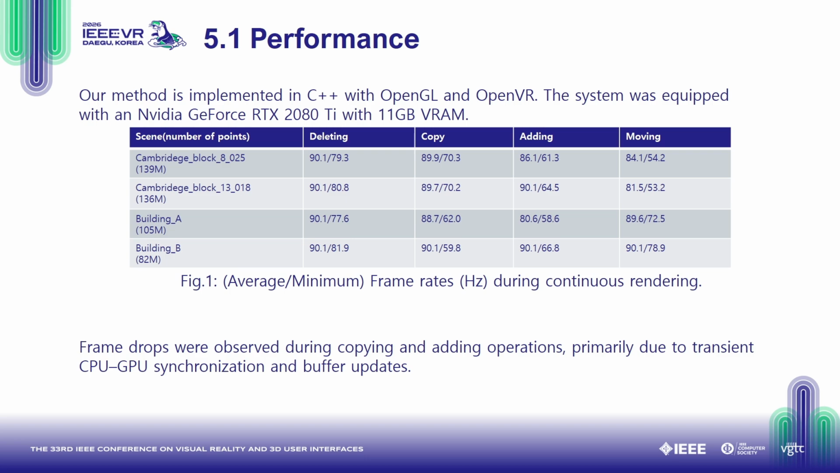Guided by research question 1, we evaluated the performance of our system across multiple large-scale datasets, ranging from 82 to 139 million points. The average frame rates are close to 90 Hz during continuous rendering. We also observe frame drops during copying and adding operations, primarily due to the data transition between CPU and GPU. In the worst case, these events manifested as a single frame hitch at the operation's trigger, after which the system immediately resumed to 90 Hz.